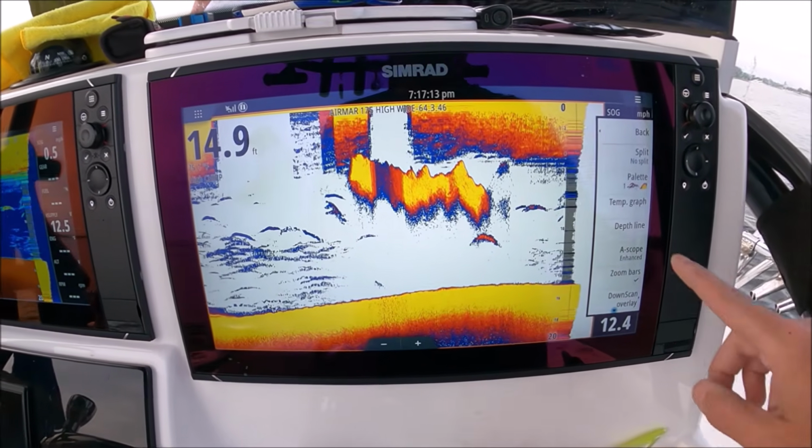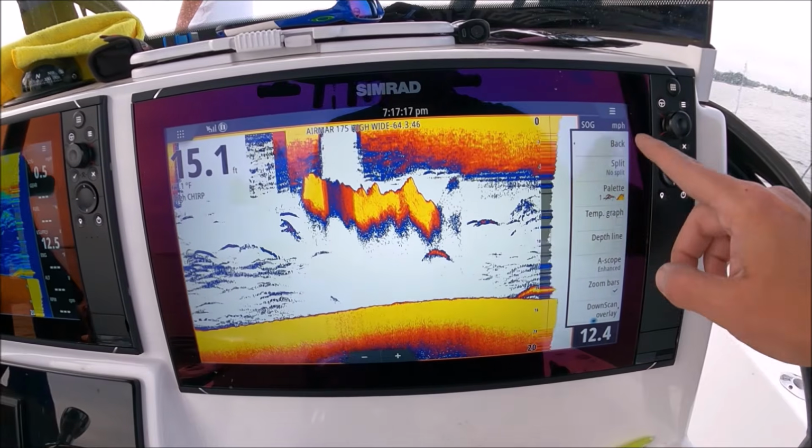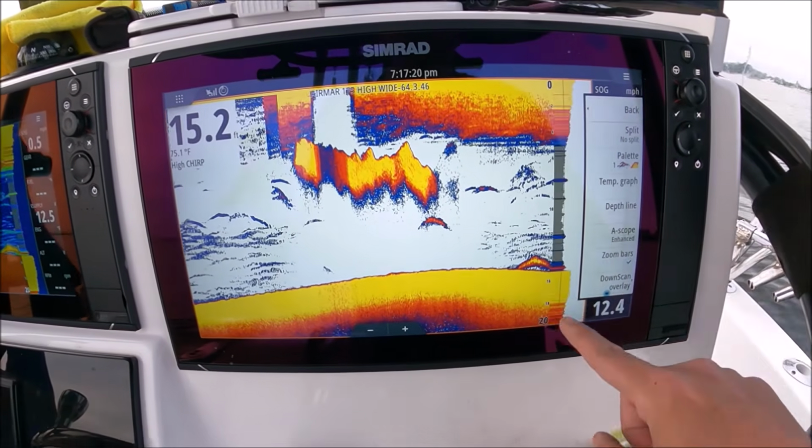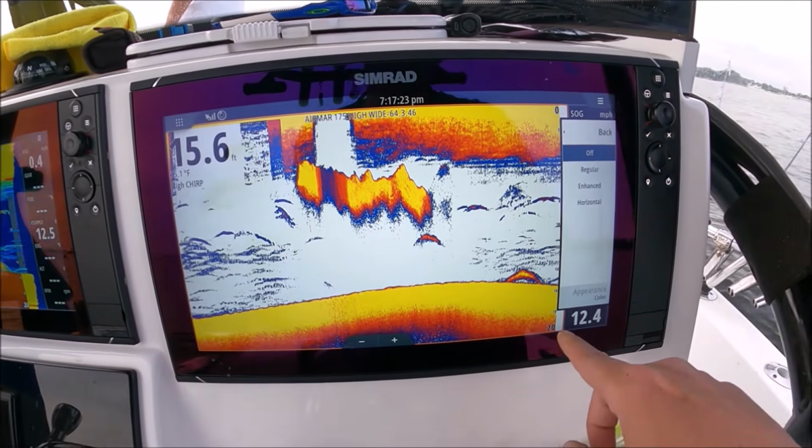Select the palette you like. I like the number 1 palette on here. This is your splits. A scope is this bar right here. If you like your A scope, that's what it looks like with no A scope.